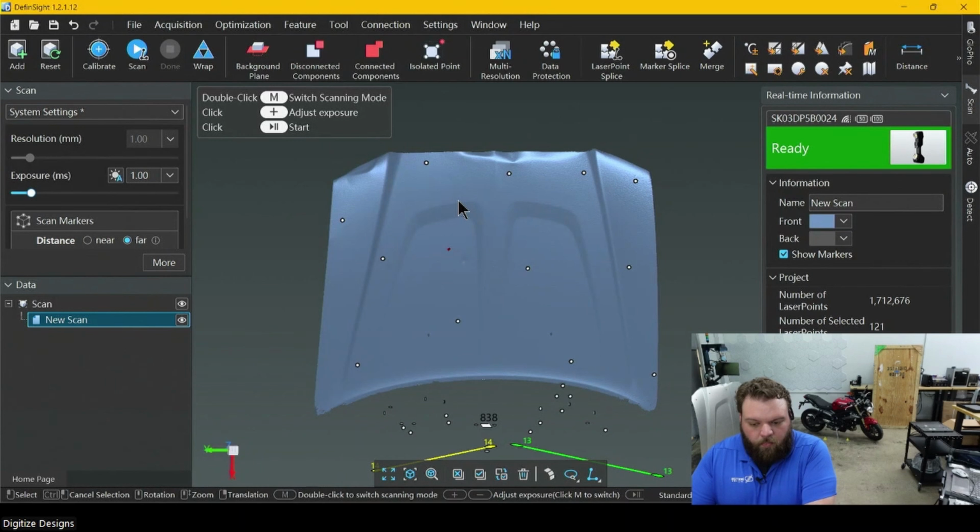I know there used to be a maximum number of laser points, points of scan data that you could capture, of 50 million. I believe you can go higher than that in define site, but I also need to confirm that too. It's not common to hit that often.